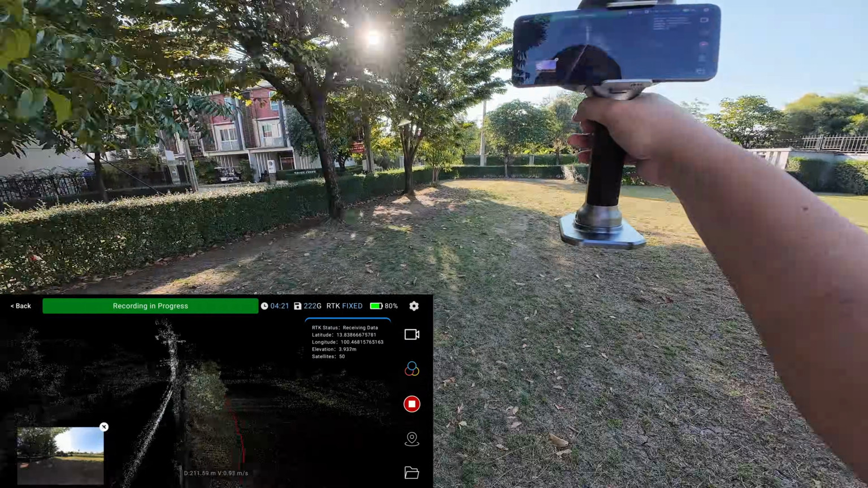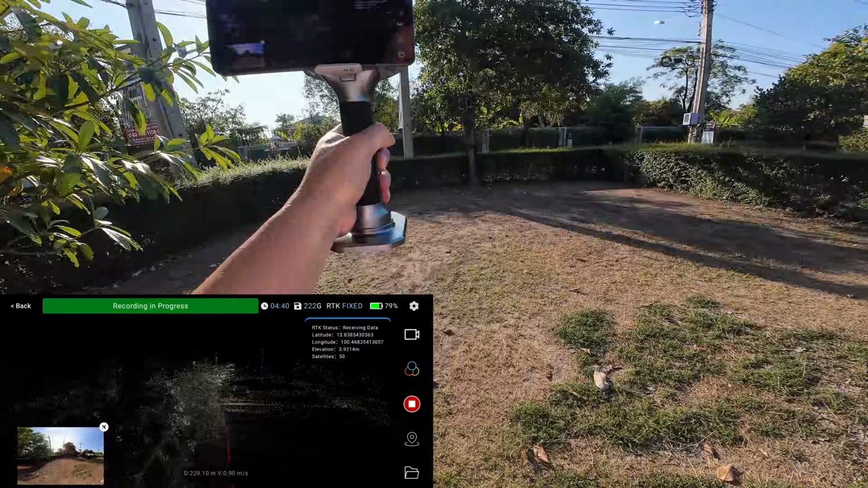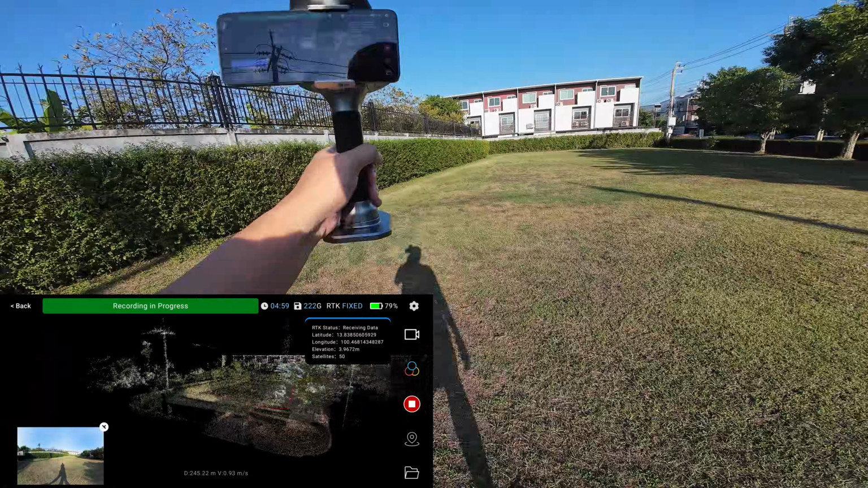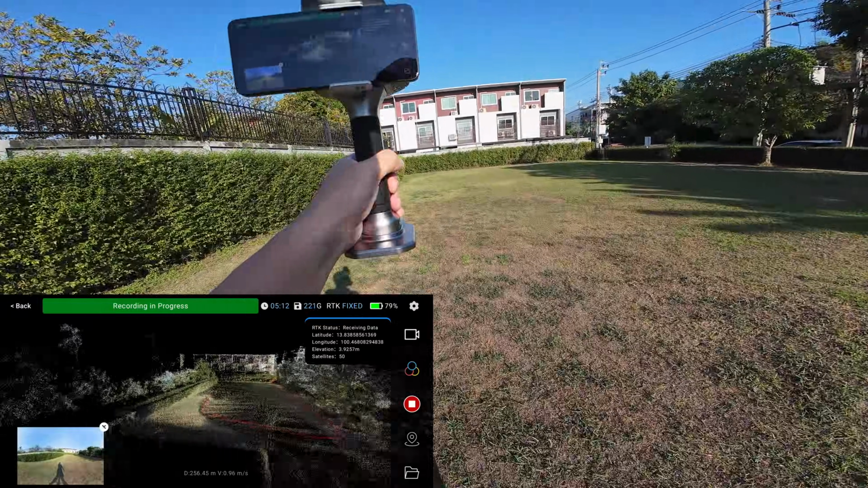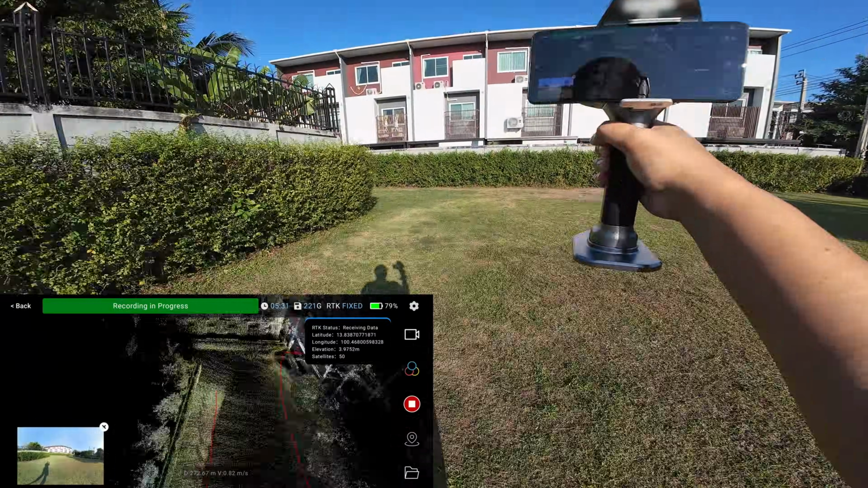One other benefit of using the RTK is that the point cloud will have the GPS coordinate. And when you import this point cloud into CAD software, you can extract the GPS coordinate and use it for staking out, for example, locating the position of the foundation.